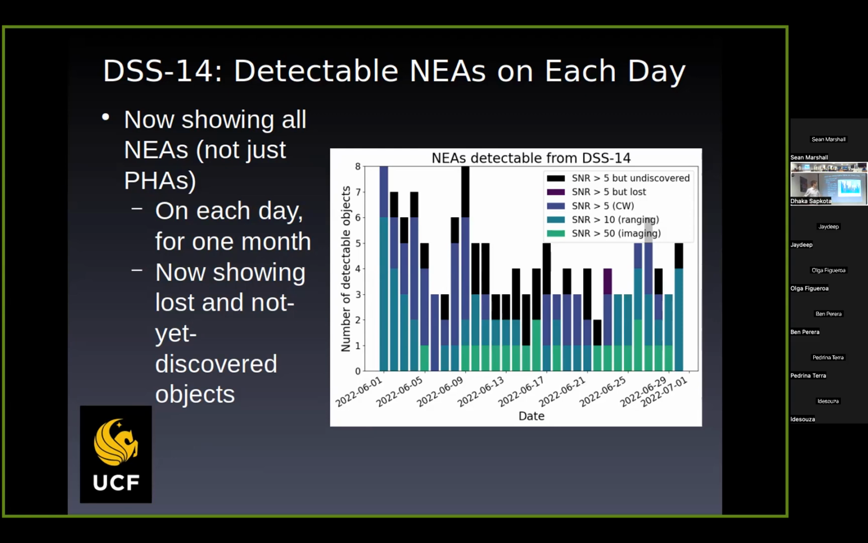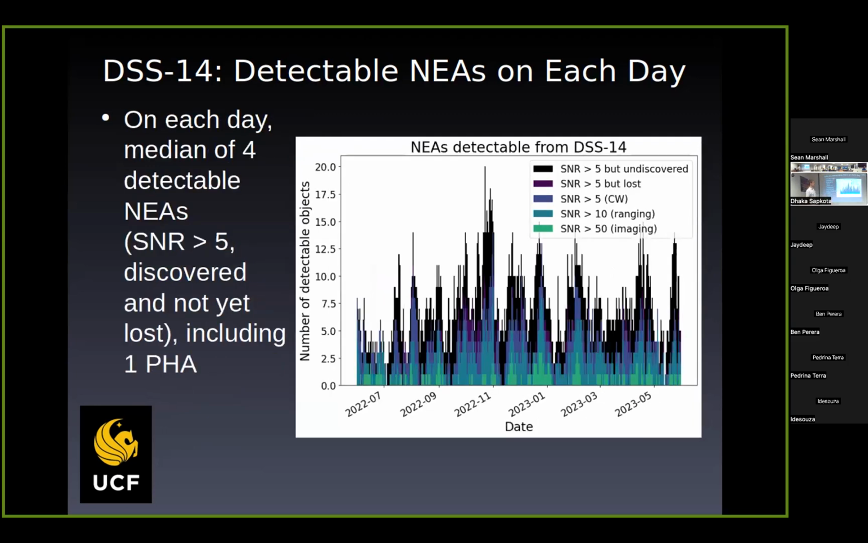Since it's all NEAs, not just PHAs, on average, Goldstone you can see around 3 on any given day. This is zooming out along the time axis, showing 12 months. So for Goldstone, the median is 4 detectable NEAs on any given day, and you see there's some variation there.